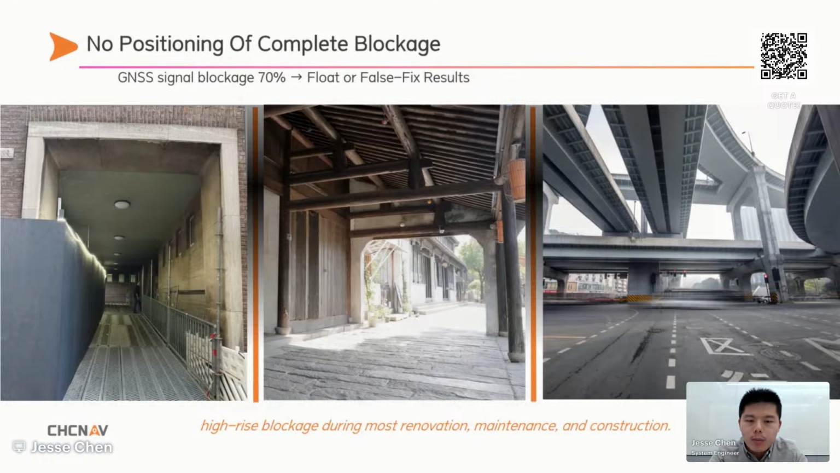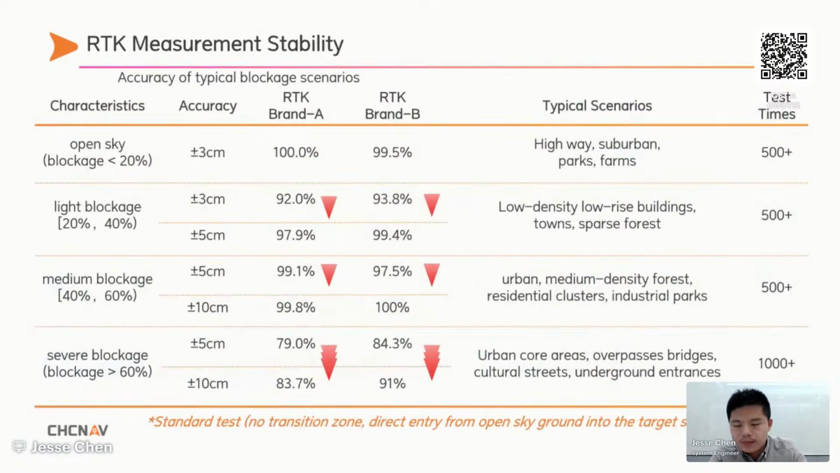And in case of even more severe sky occlusion, or worse still, it can produce false fixes that appear valid but are extremely inaccurate and difficult for the user to detect. Then we use the standard test, moving directly from an open sky area into the target environment with different sky blockage present. The results clearly show that the level of obstruction has a significant impact on accuracy and stability.